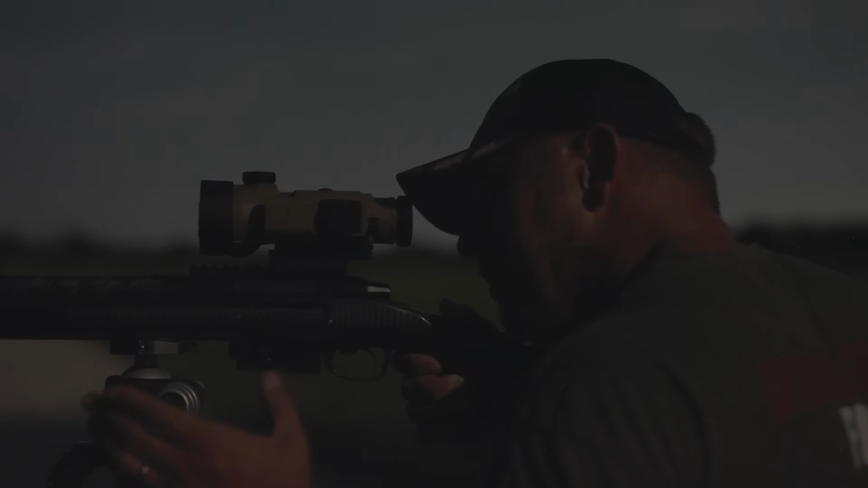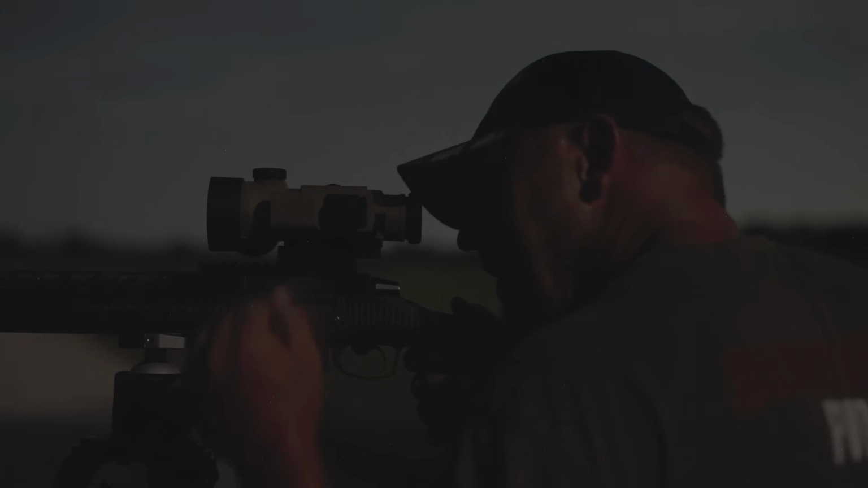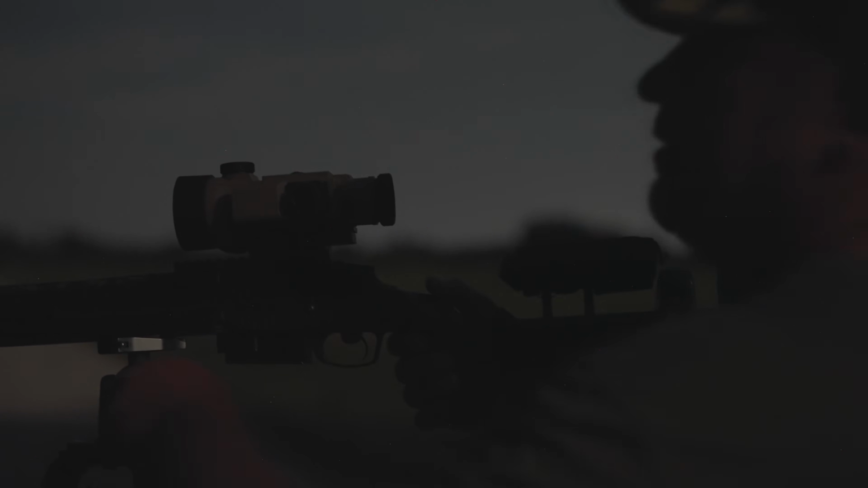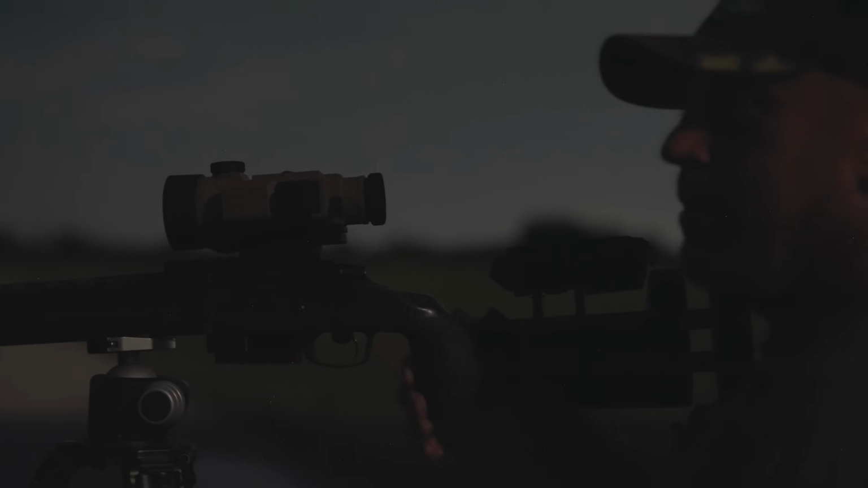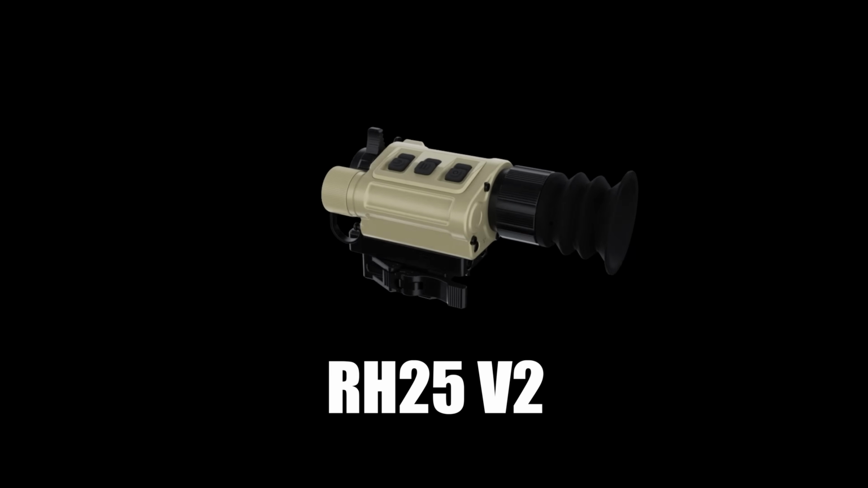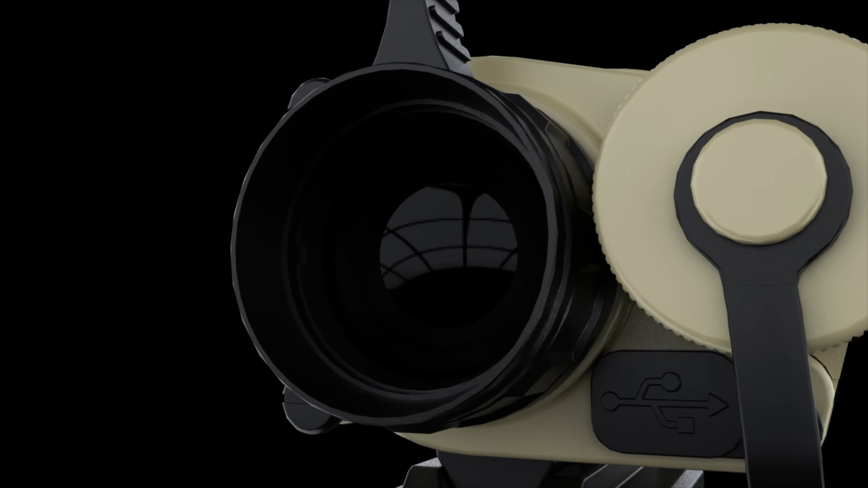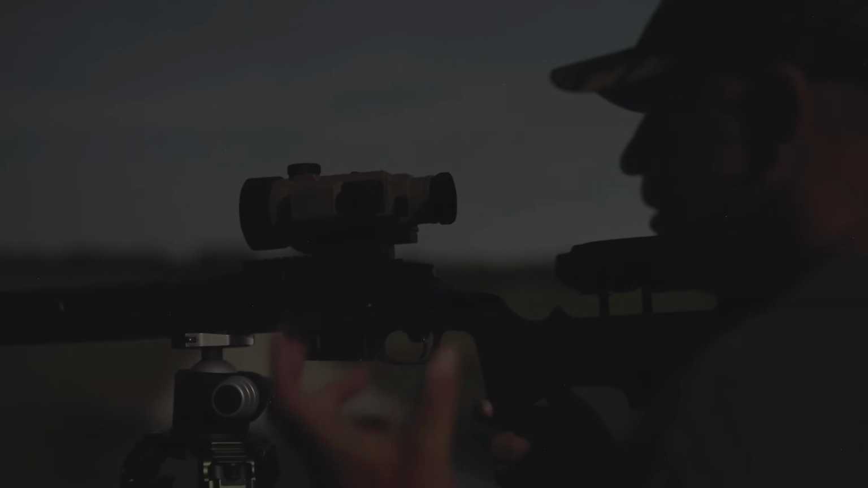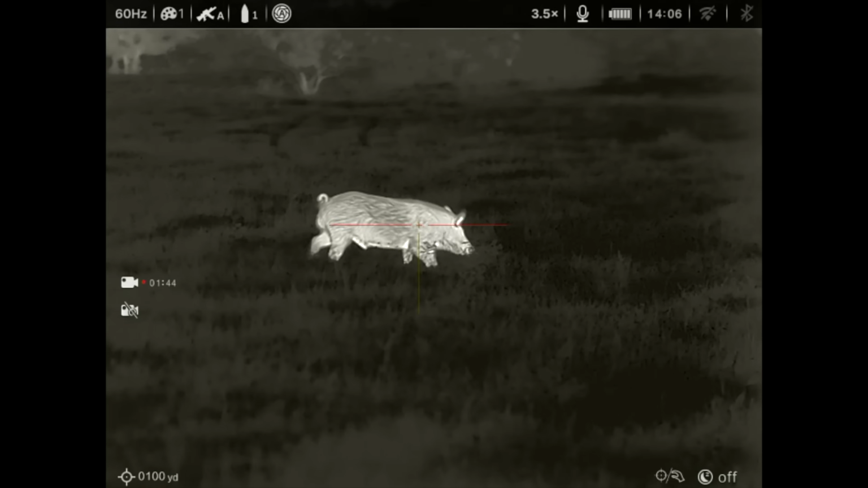I love my micro. That's the one scope I've always said if I had to give up everything, even if I had to give up a weapon sight, the micro would be the one thing that I can't live without because I use it so much. Partly because it's so small, but the image, if you haven't ever ran a micro, you need to get a micro because the image to me is the cleanest. For a thermal image, it's hard to beat.